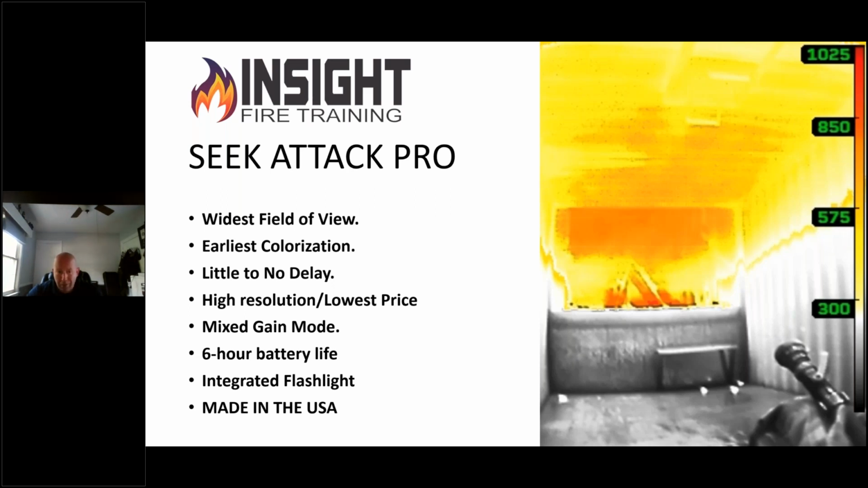Mixed gain mode is the answer, and mixed gain mode is the reason why you have little to no delay. This camera gives you the highest performance, the least delay with the widest field of view, made in America, at the lowest price point, without having to wait on your product to come from some other country 3 to 4 months out. You get it when you need it. And this camera comes in at an affordable price when everybody's hurting.